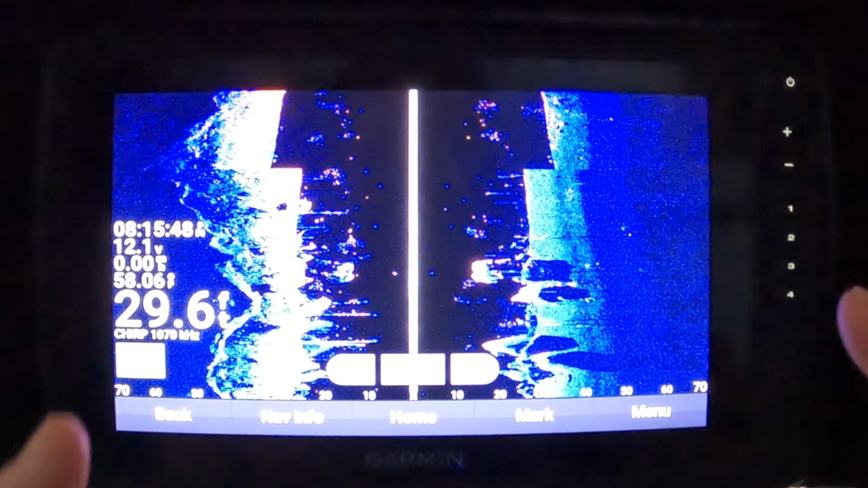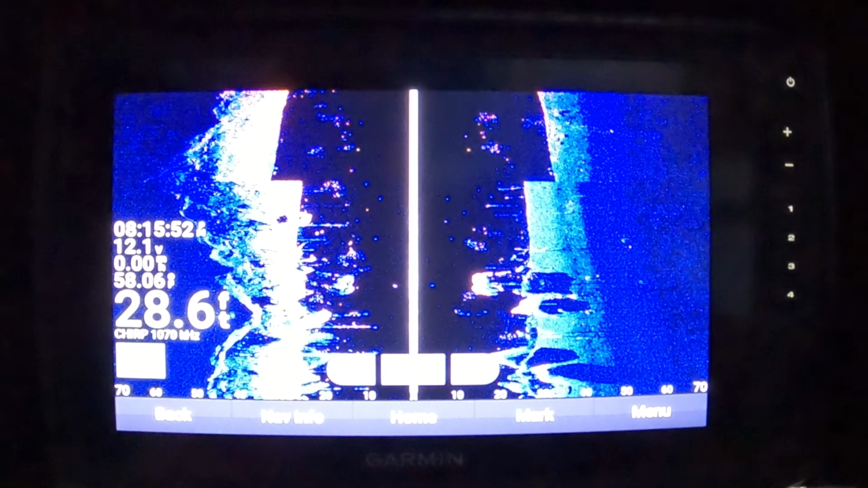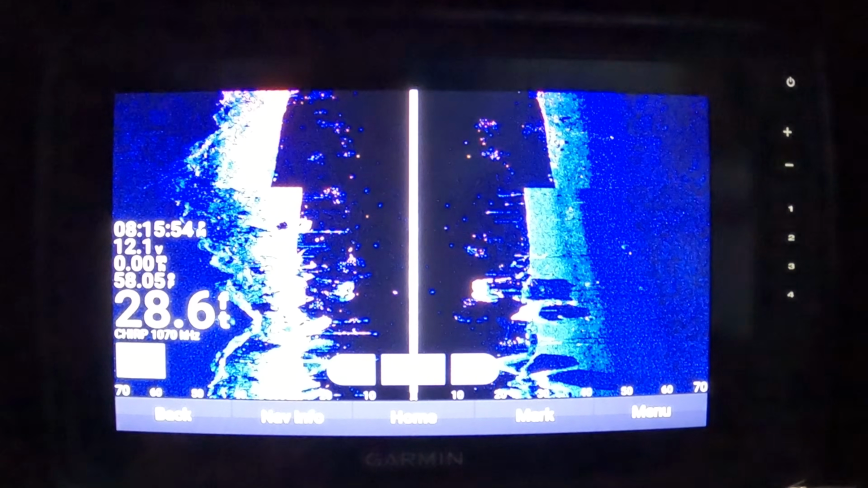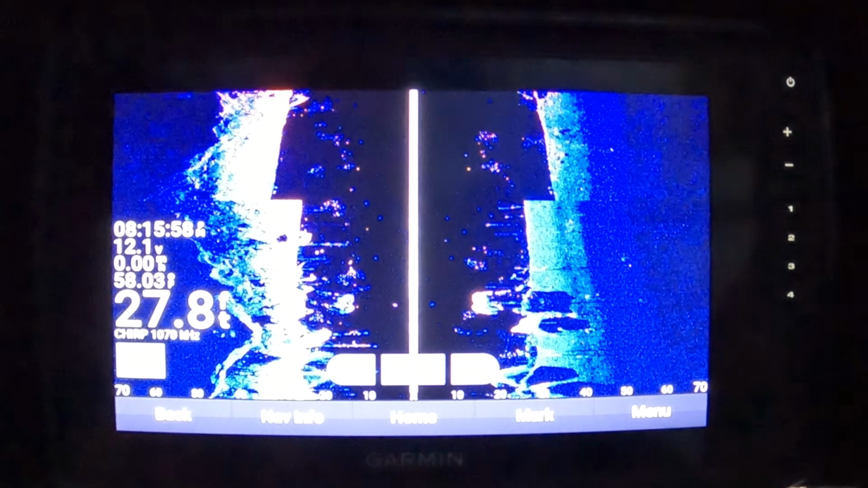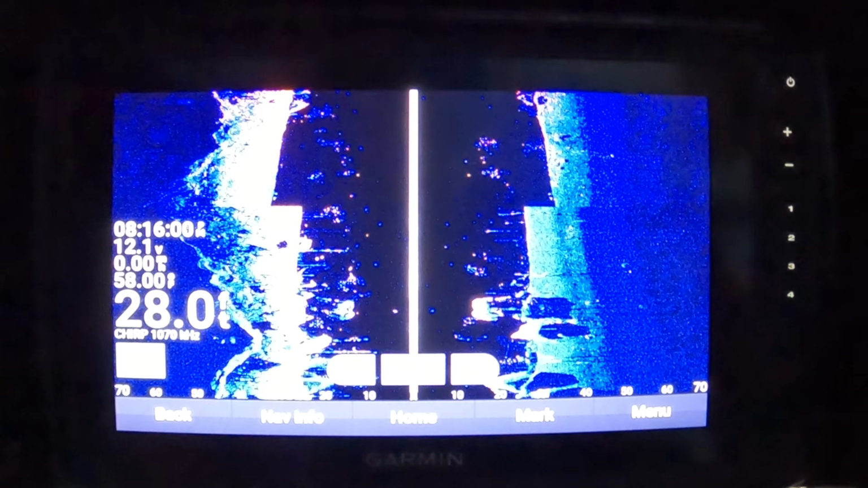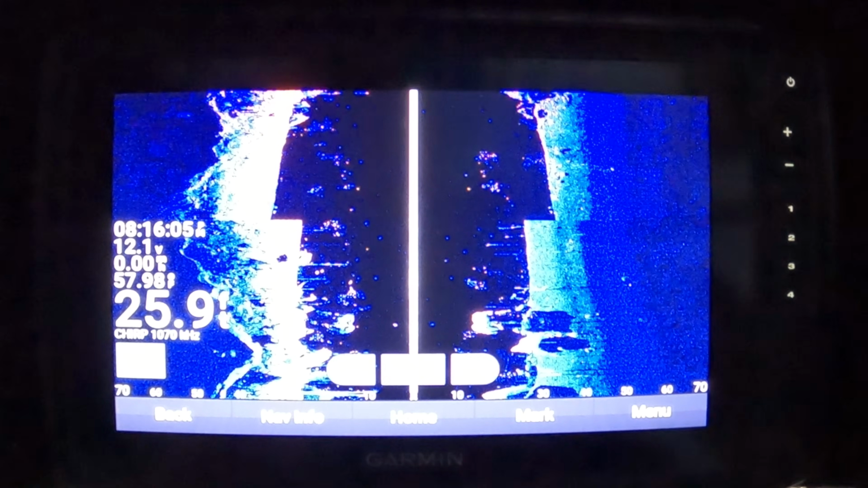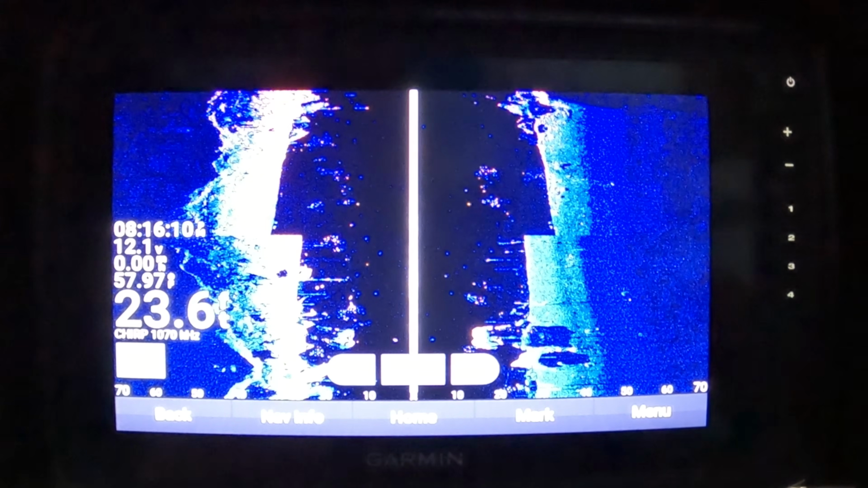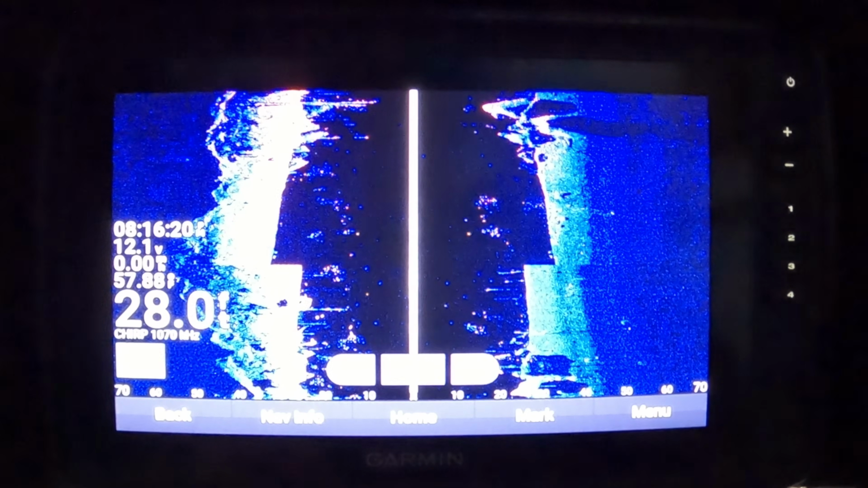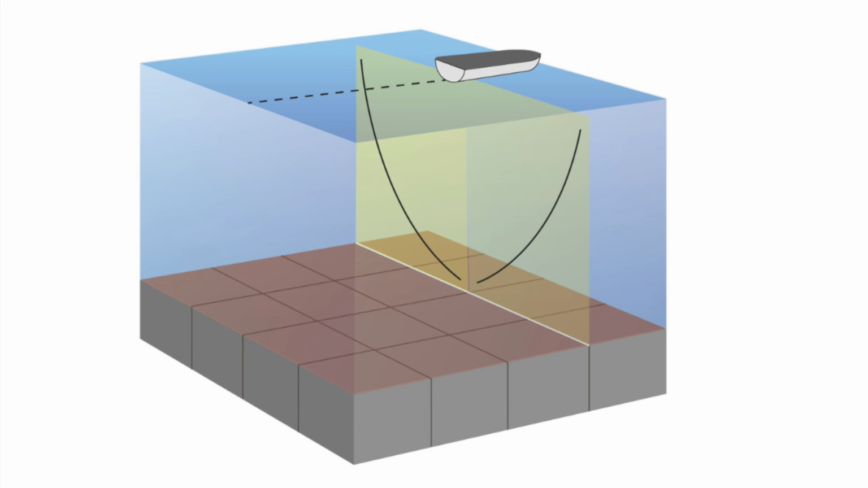I love SideVU. I can't tell you how much this changed the game for me. But the SideVU, which is Garmin Side Scan, is a sonar technology that shows you a picture of what lies to the sides of your boat. Now you can use this as a search tool or to find structure and therefore fish, but SideVU scanning technology, instead of using a more common conical beam, the SideVU transducer uses a beam to scan the water and bottom to the side of your boat, and it's kind of what it looks like.